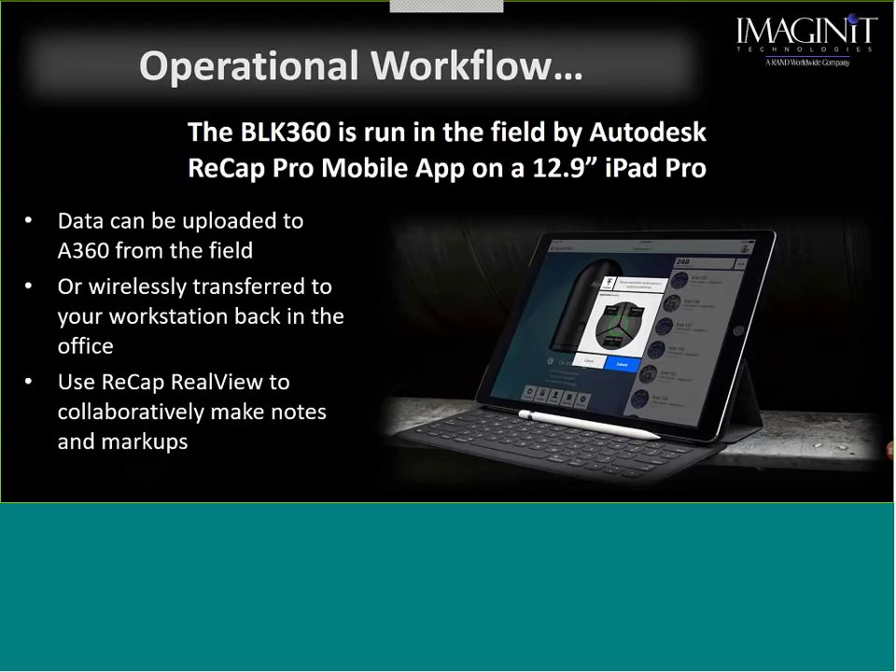Now, also in the app, you do have the real view. So at any point in time, if you see you've got 8 or 10 scans, just by simply picking on one of the pictures in the scan, it will open up that real view for you, so you will see the photographs from that location.